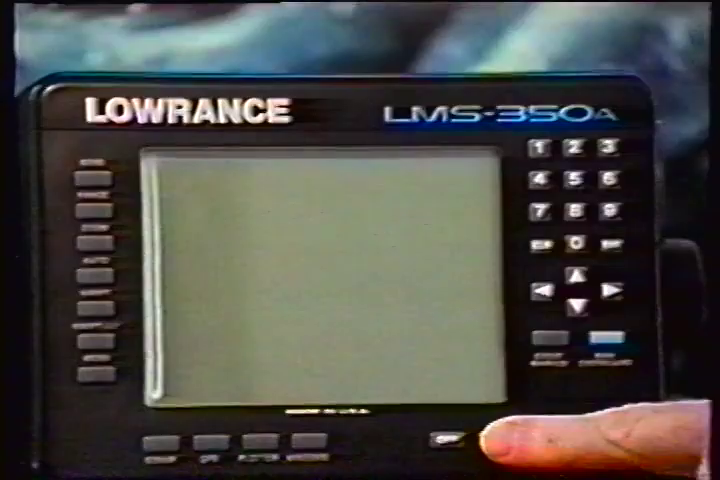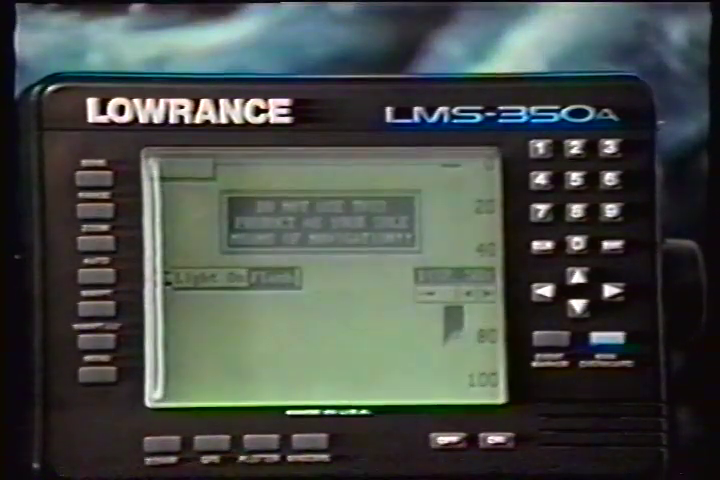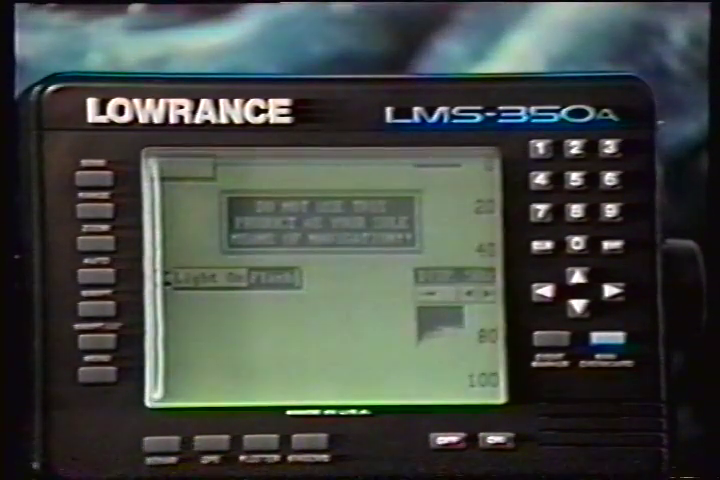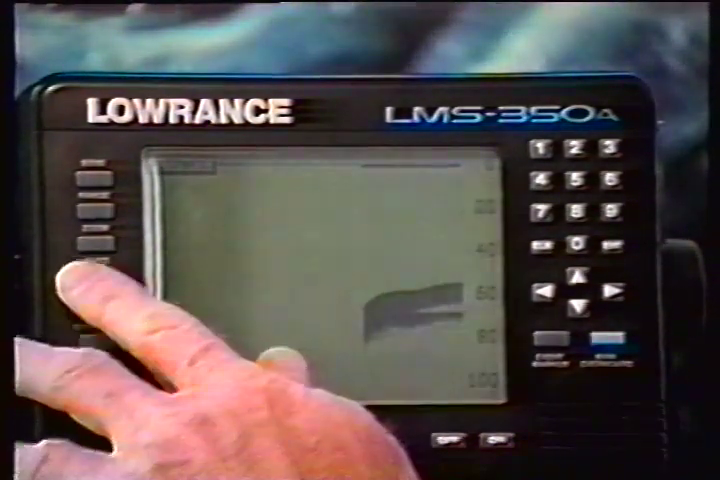When turned on for the first time, the LMS 350A automatically places the bottom signal in the lower half of the screen. This is called auto-ranging and is part of the automatic function. The range cannot be changed manually while the unit is in automatic. The LMS 350A gives you control over the range when it's in the manual mode. There are two different methods used to change the range.